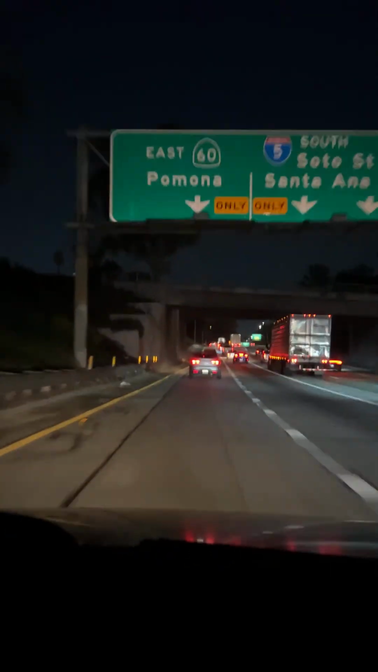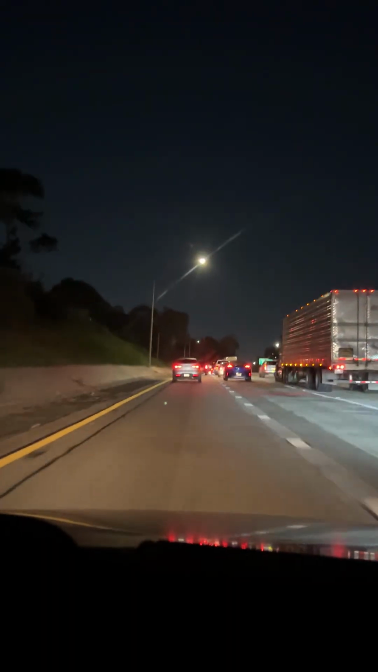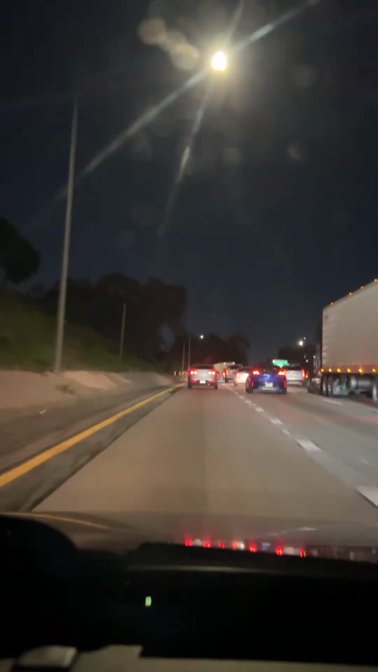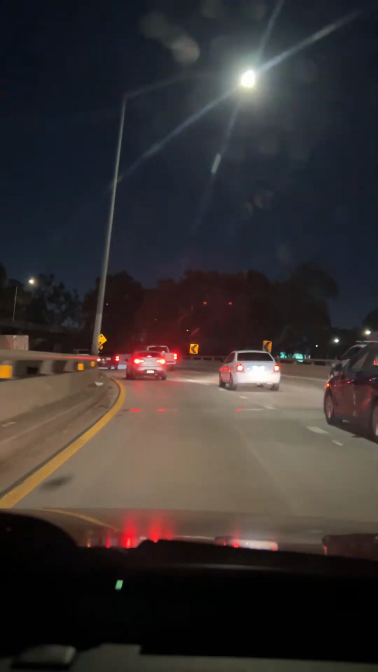Keep left. Stay in the right. This is literally a night drive, so we're driving at night. It's not a scenic drive, or else I'd have the camera at a different view.